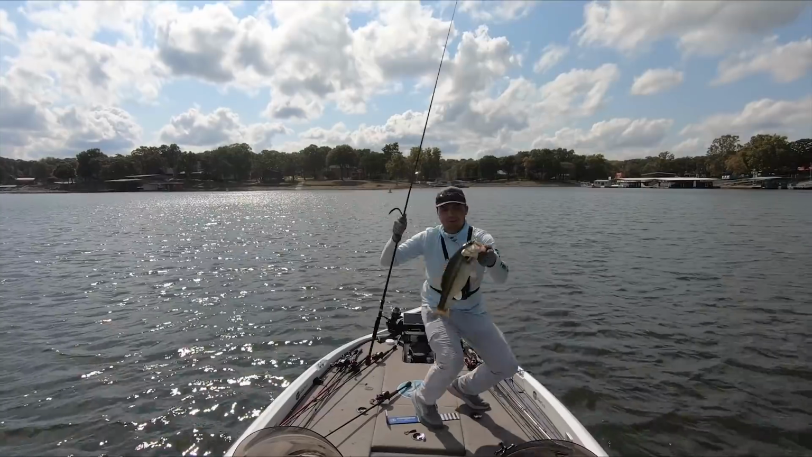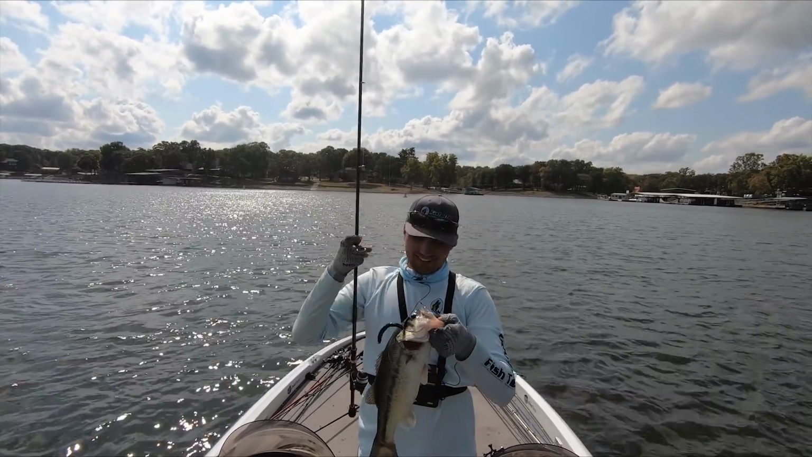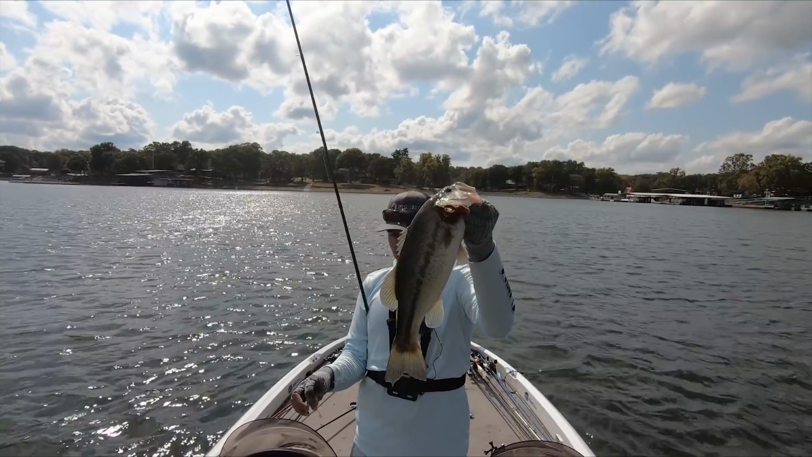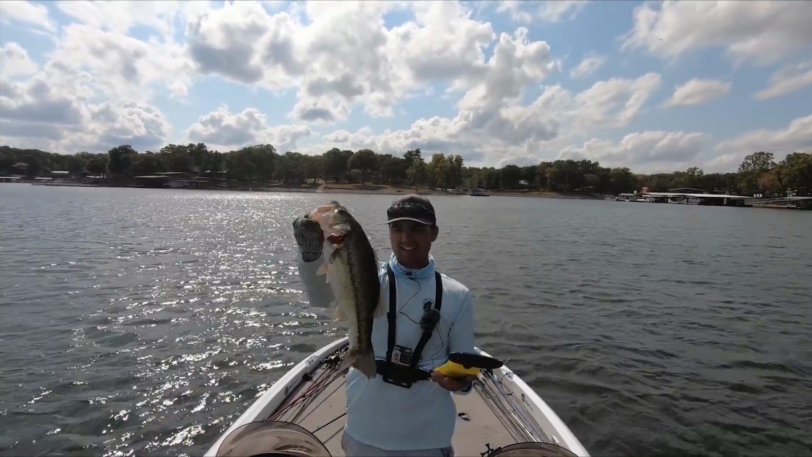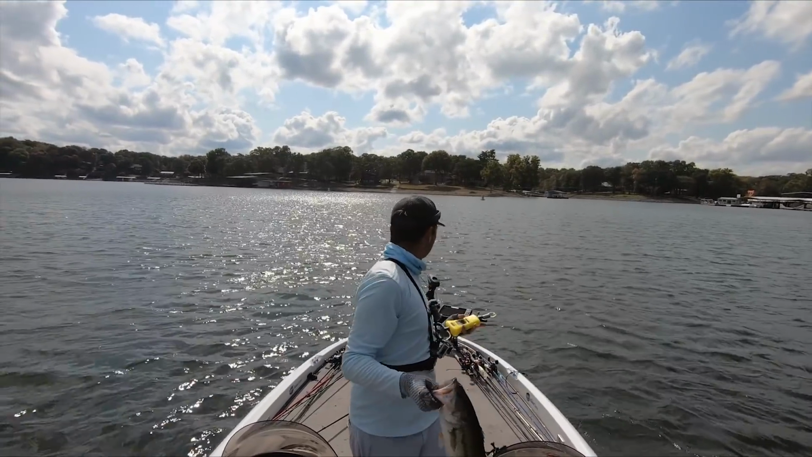Oh, there we go. Nice one on the Neko rig. Pitching to him on the Live Scope. That's what I'm talking about. Loving that Live Scope 360 imaging combo. Beautiful. Let's get this guy on the scales. My best fish of the day, suspended on a Neko rig, just randomly pitching out in front of me.